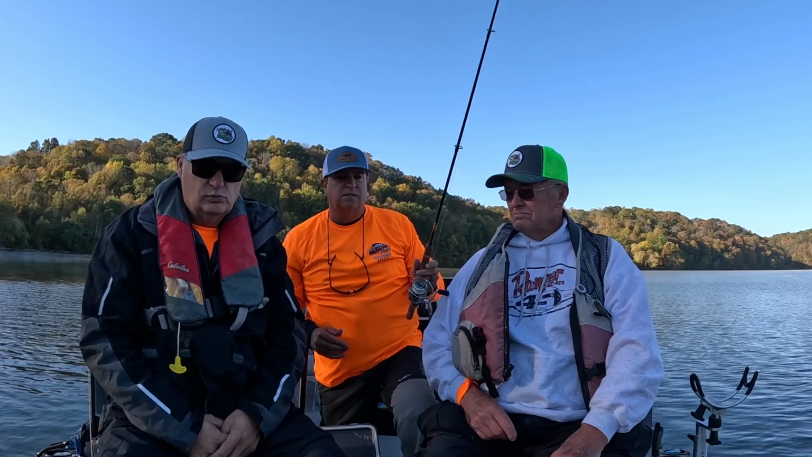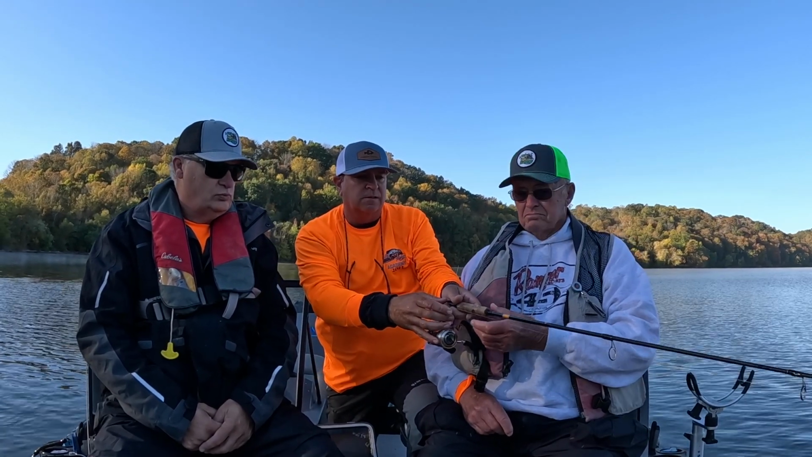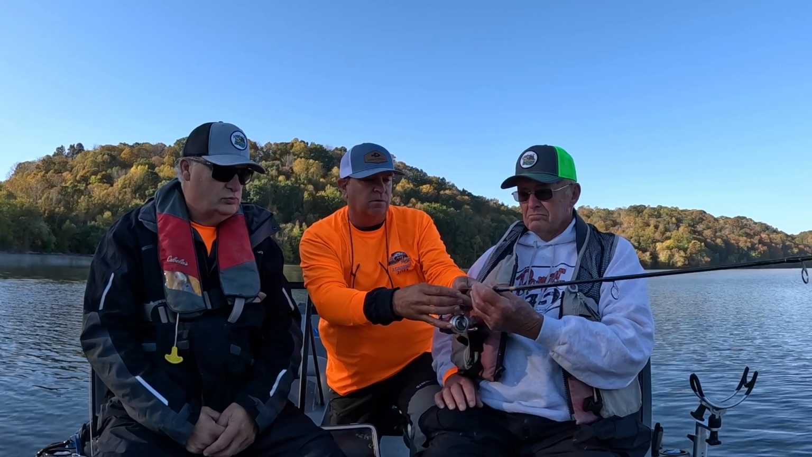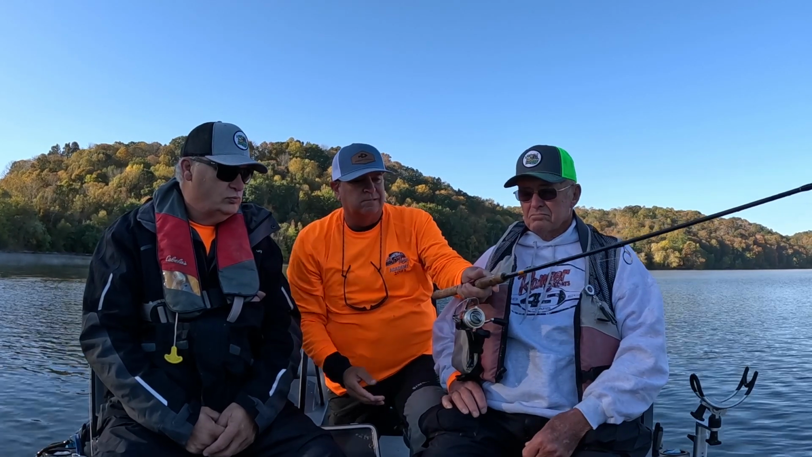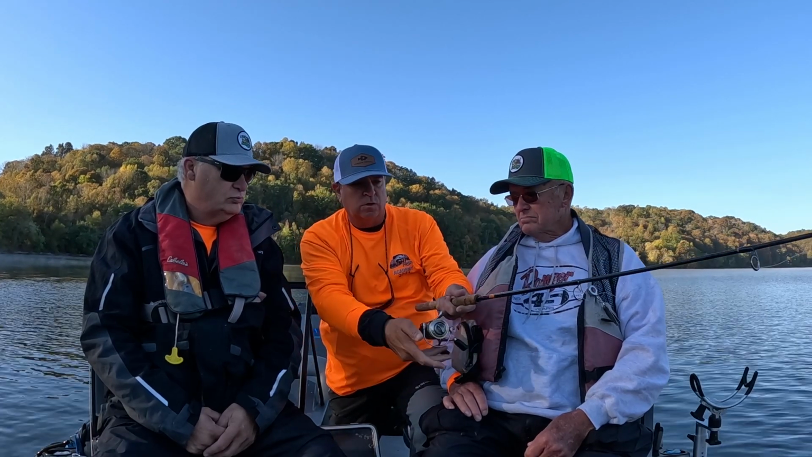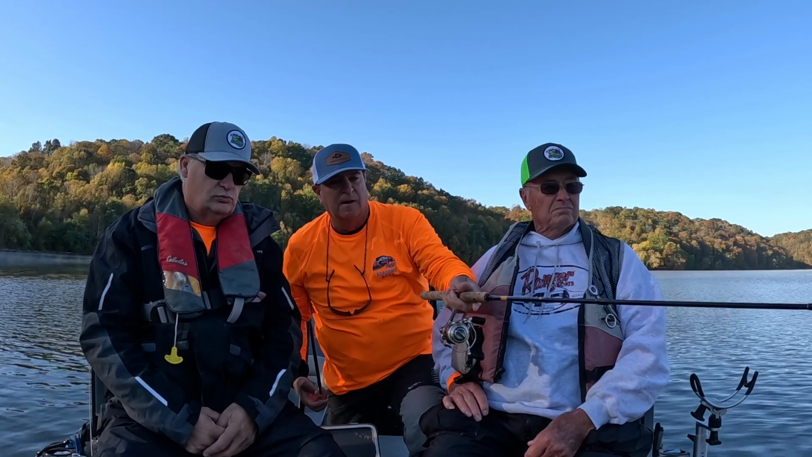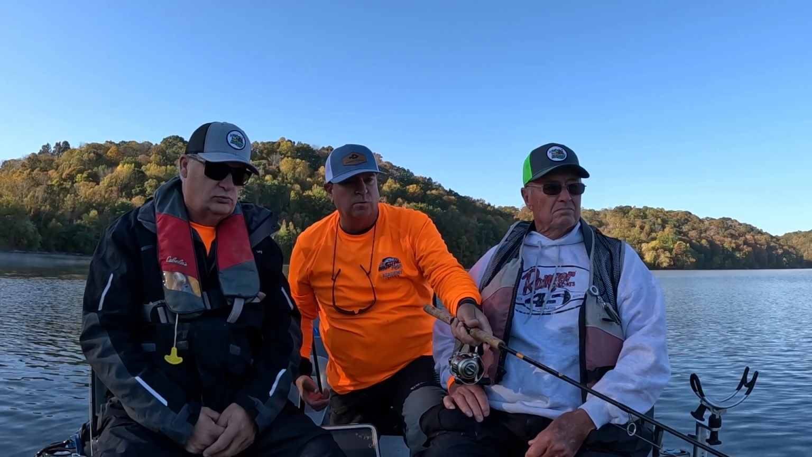So the trick to this thing is, I want you to drop this down right there. Try not to get in the trolling motor, but stay kind of close to the cone. And what we're going to do, here, let me have it. Just drop down. We're not casting or anything like that. And then once you're on the bottom, immediately hold it just like that.